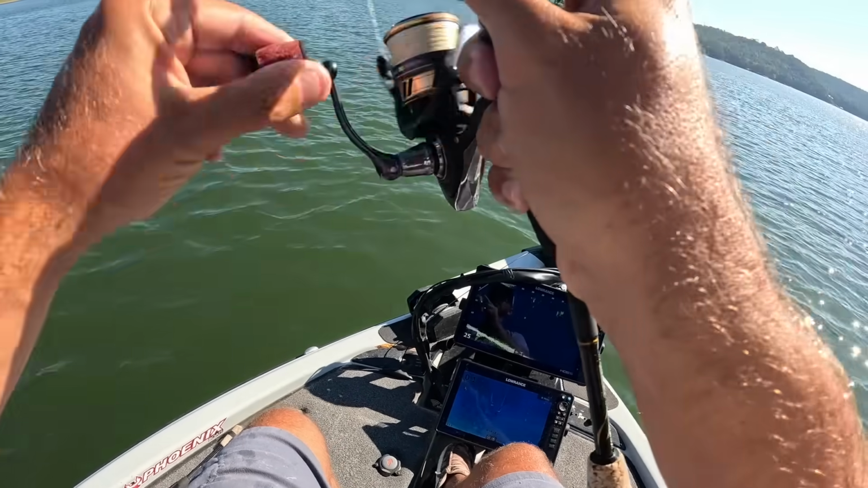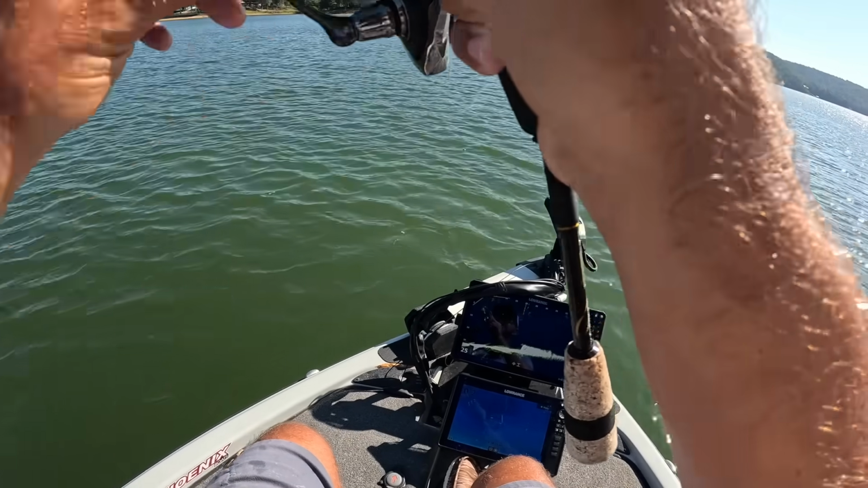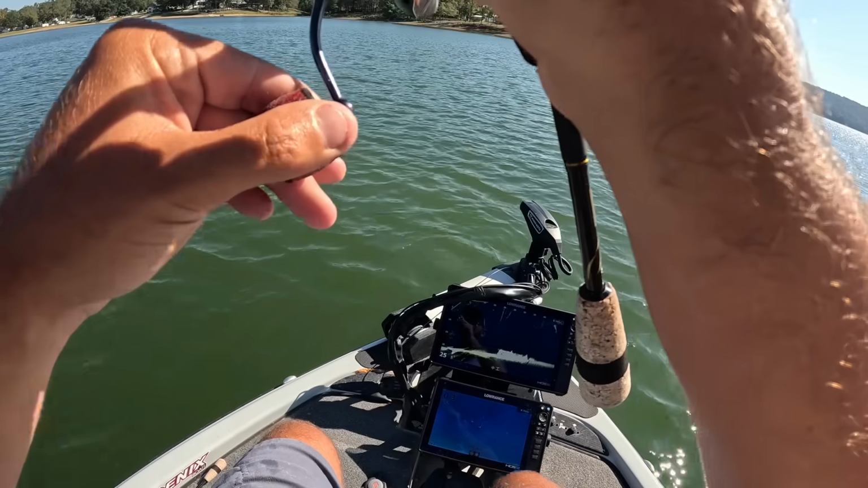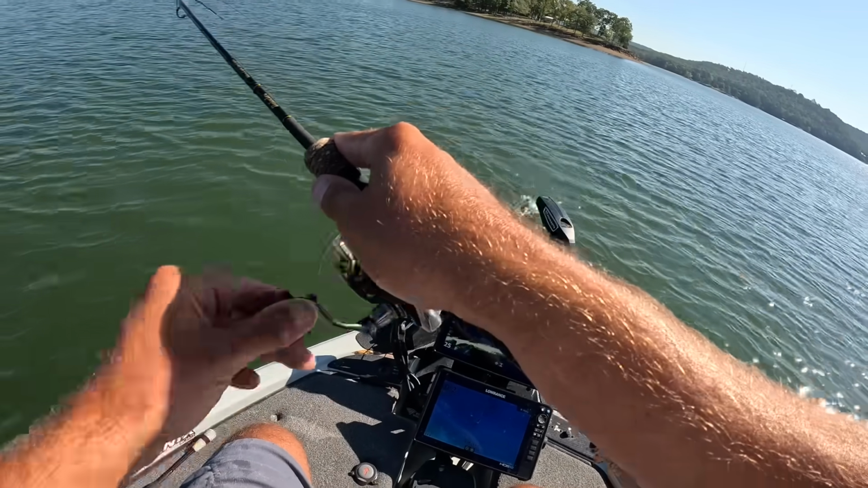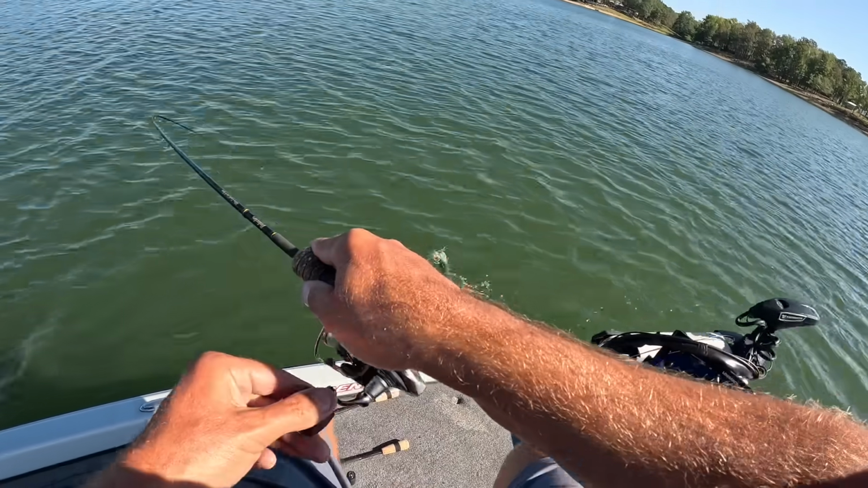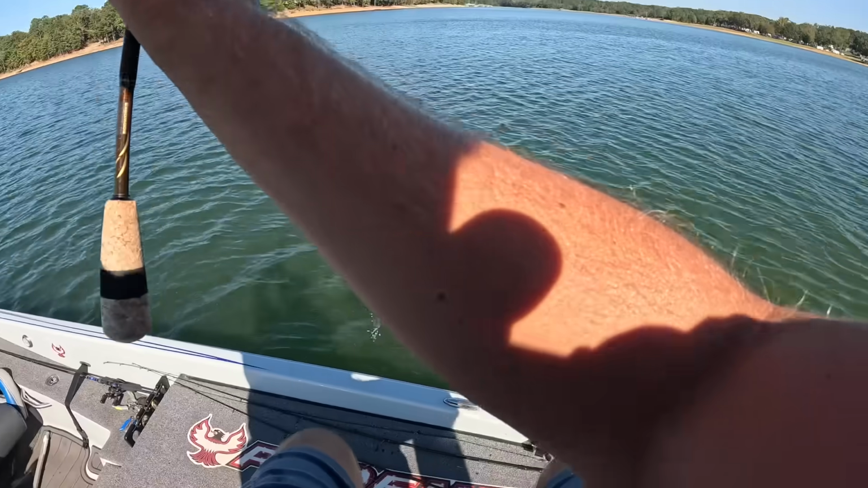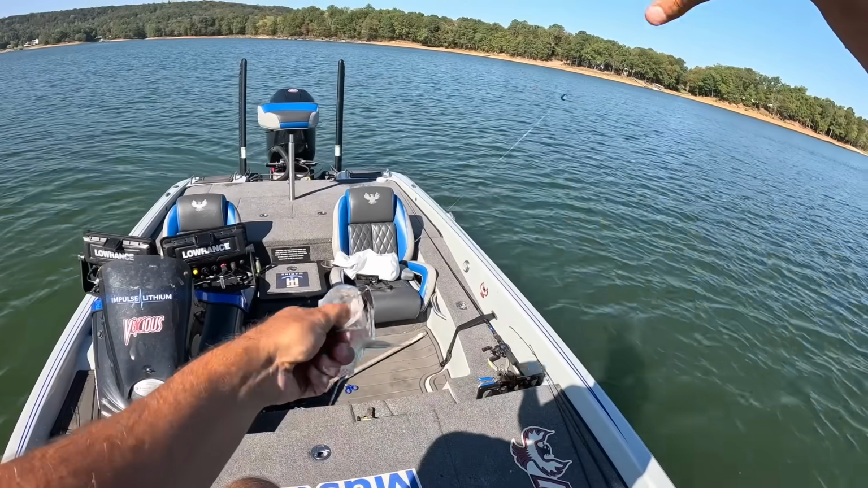This might be a crappie here. I've done caught 2 bass off of this place, but this one feels different. Yeah, I thought so. I knew I saw some crappie down there. It's just the right looking place, got the right kind of cover, the right kind of structure. Get up in here, boy. That's a good one right there.